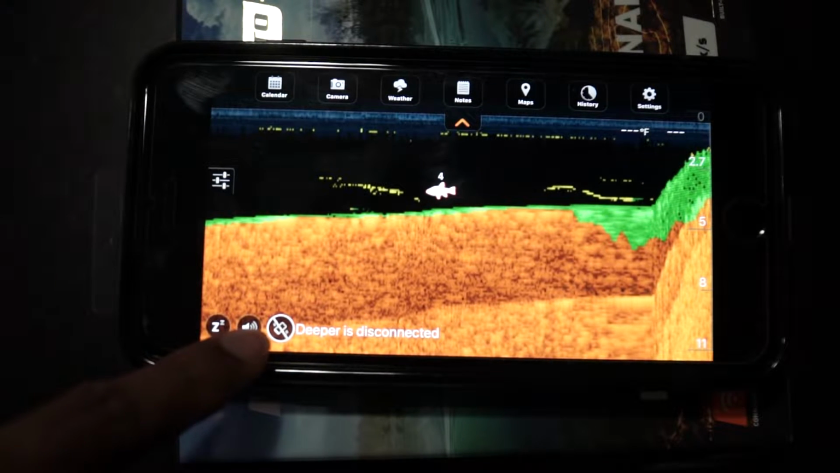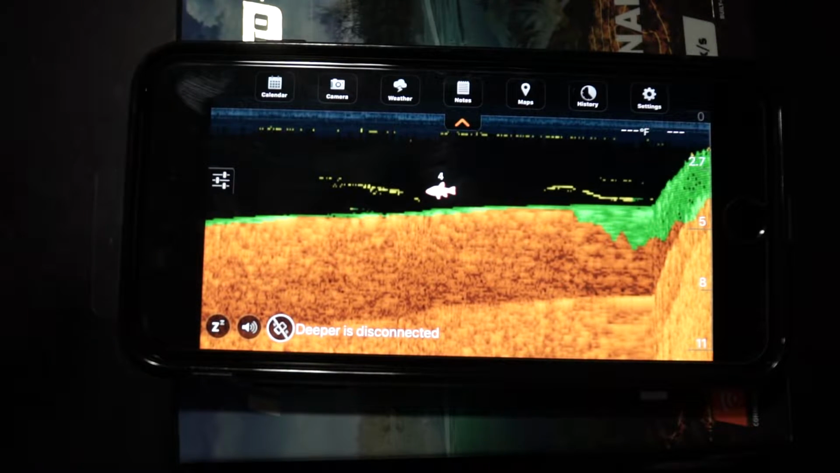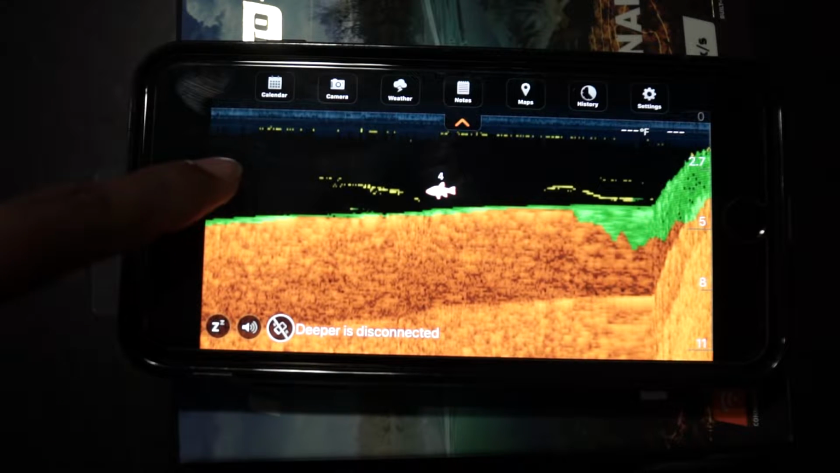And this volume thing right here basically tells you once it marks a fish on the Deeper, it makes a noise, that way it's telling you that it marked a fish. And I'm not exactly sure what this button does, but I think that's a sleep button. That's what I think it is.